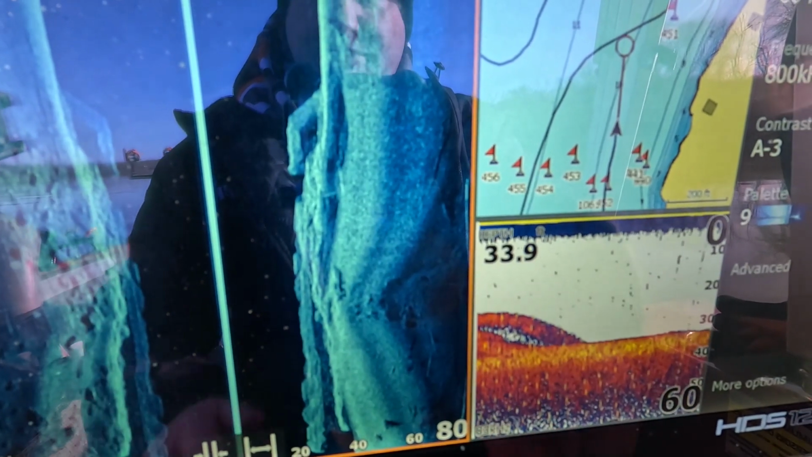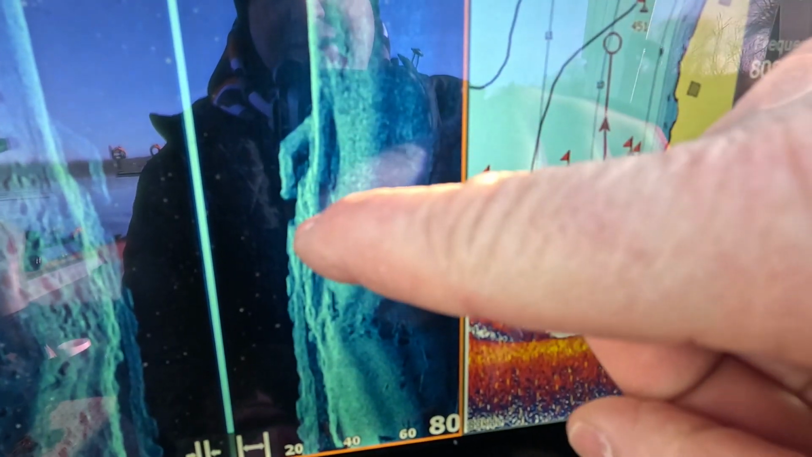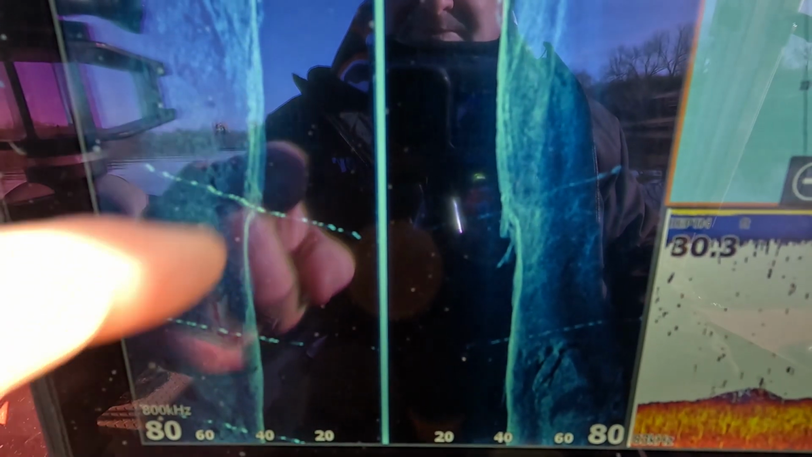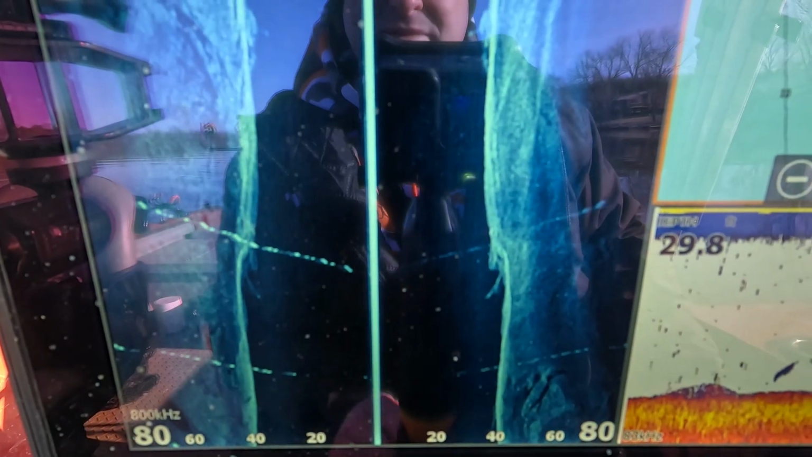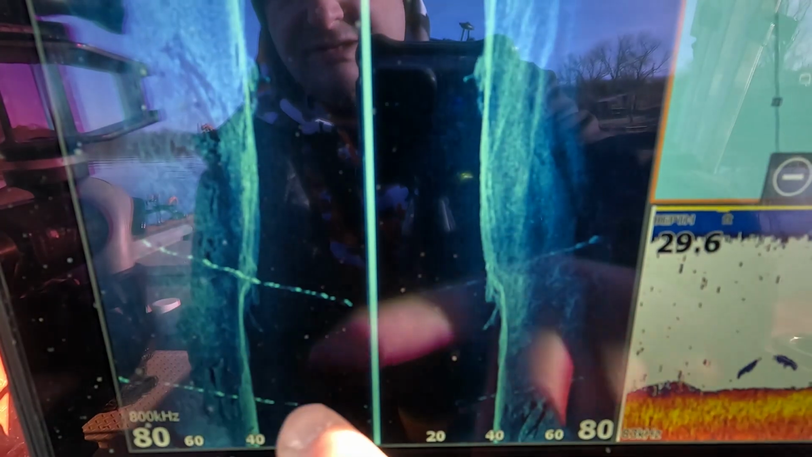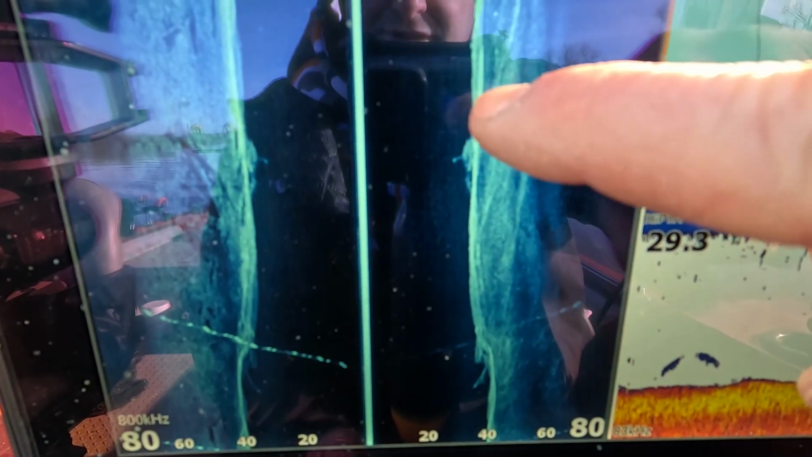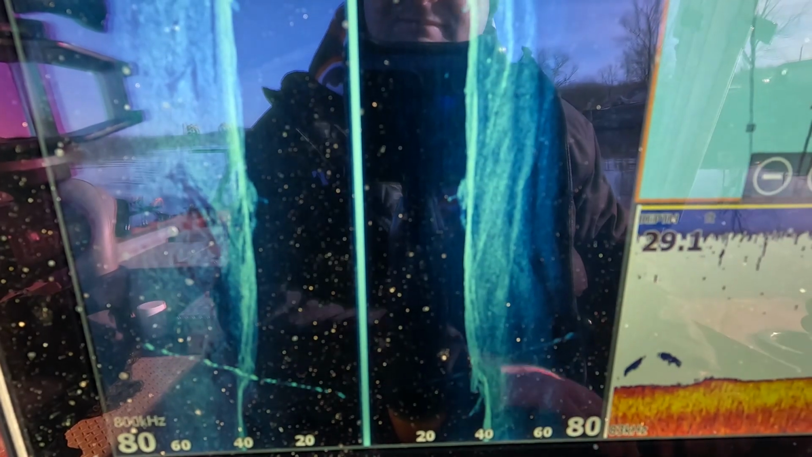There's a gap in between this here and the bottom. Got a nice little hump right here with a root ball and some trees on it, some brush. Once again, nice little areas for those fish to get in and behind. Got a small fish right here.